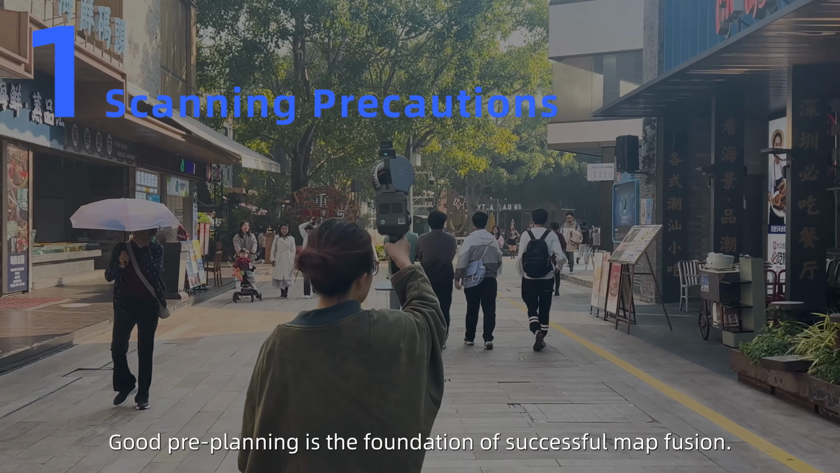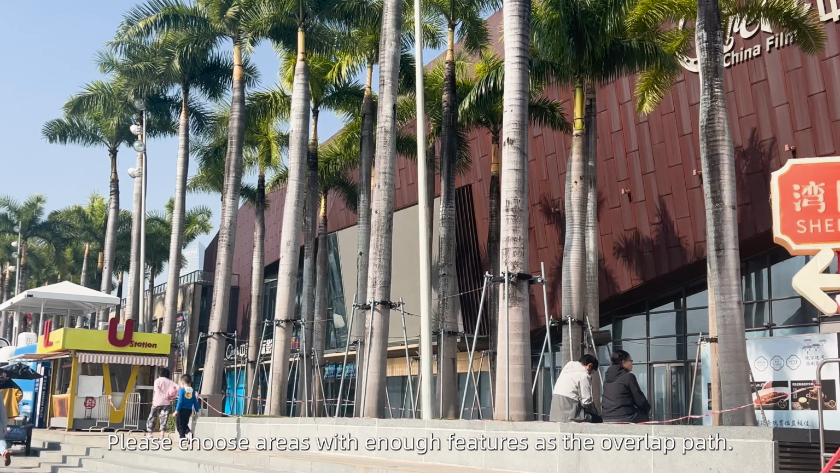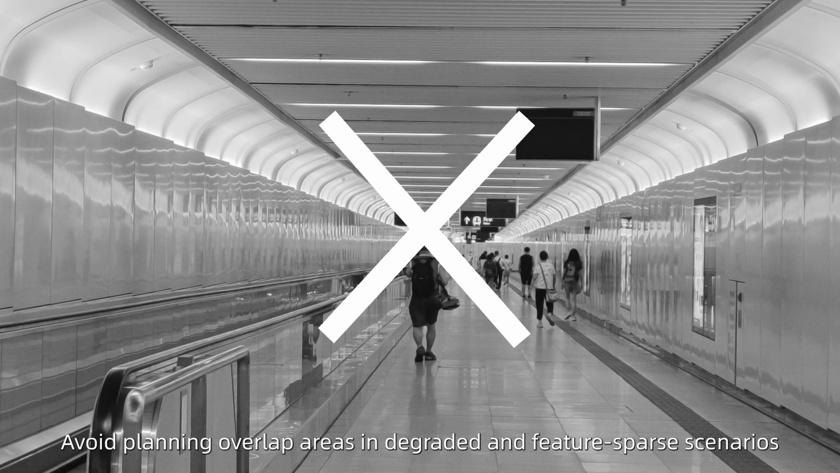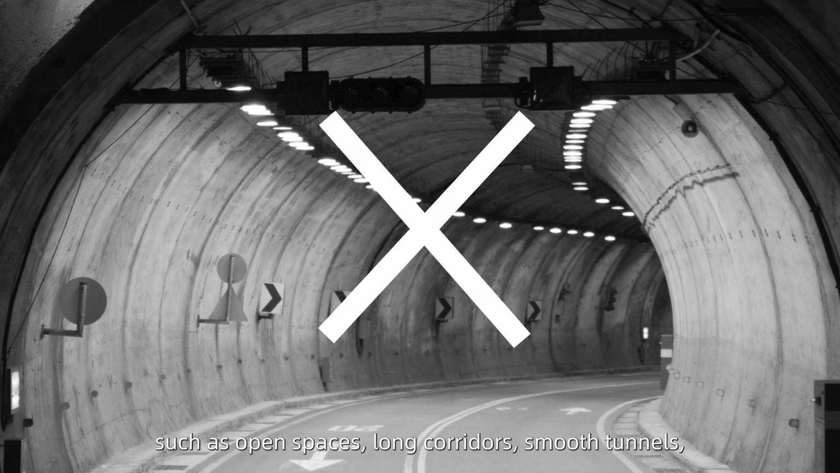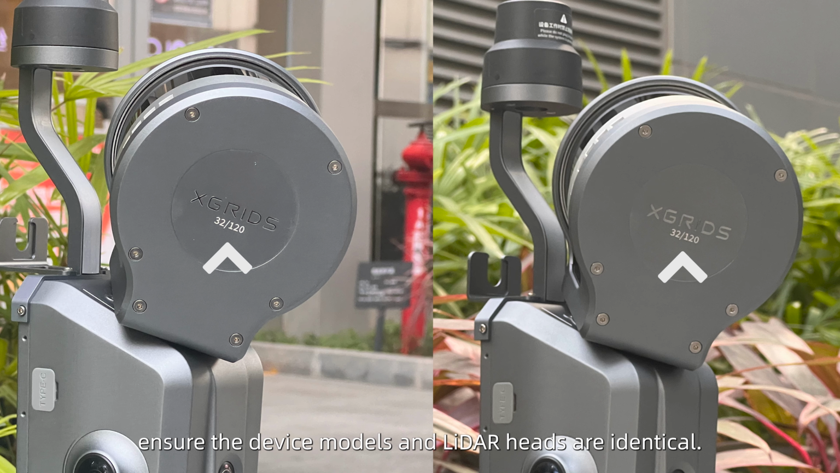Good pre-planning is the foundation of successful map fusion. Ensure an overlap of 15 to 30 meters between joint maps. Please choose areas with enough features as the overlap path. Avoid planning overlap areas in degraded and feature-sparse scenarios such as open spaces, long corridors, smooth tunnels, monochrome or dark areas, and reflective surfaces. If using 2 or more scanners, ensure the device models and LiDAR heads are identical.